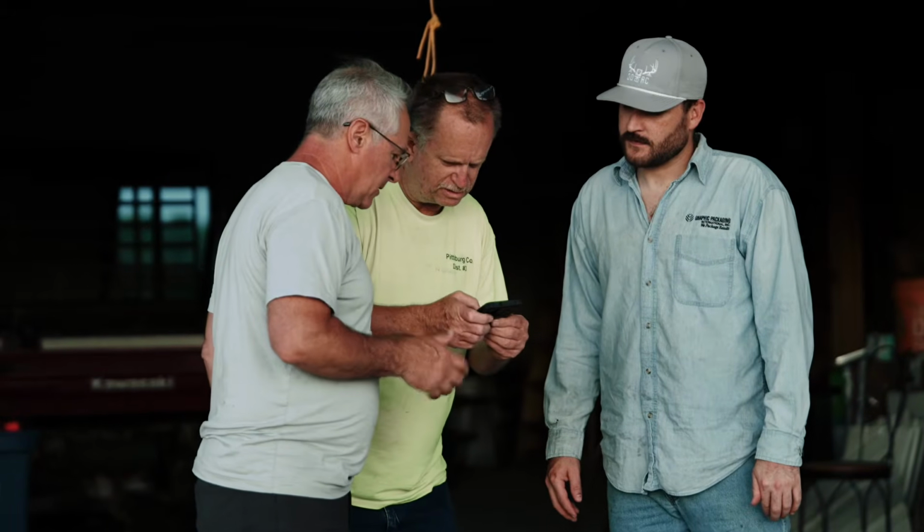Just got done meeting these fellas. They came all the way down from Wisconsin. We flew for them last year, unable to find anything on the property. There just weren't no hogs. I mean, we found a ton of deer, obviously a bunch of cattle, but nothing.